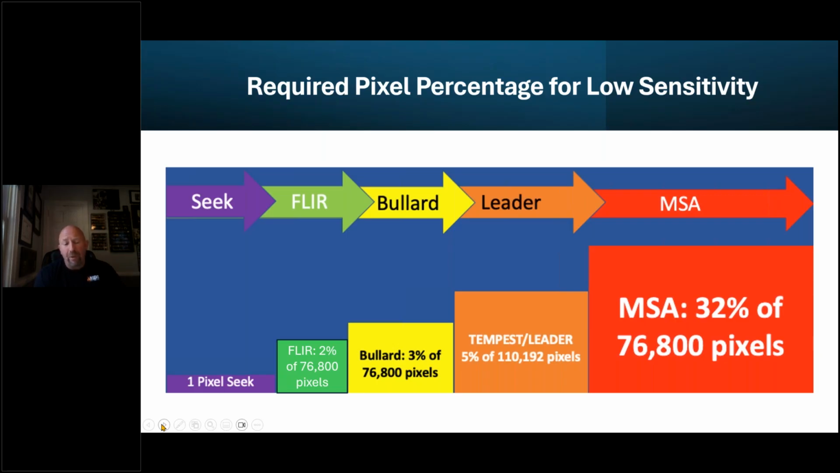Bullard takes 3% of the pixels at 230 degrees Fahrenheit, a lower temperature setting and faster than FLIR, allowing you to see that much earlier, but they don't show color until 500 degrees Fahrenheit or 260 degrees Celsius. They have amazing grayscale, but late colorization. Their new QXT Pro is extremely impressive.